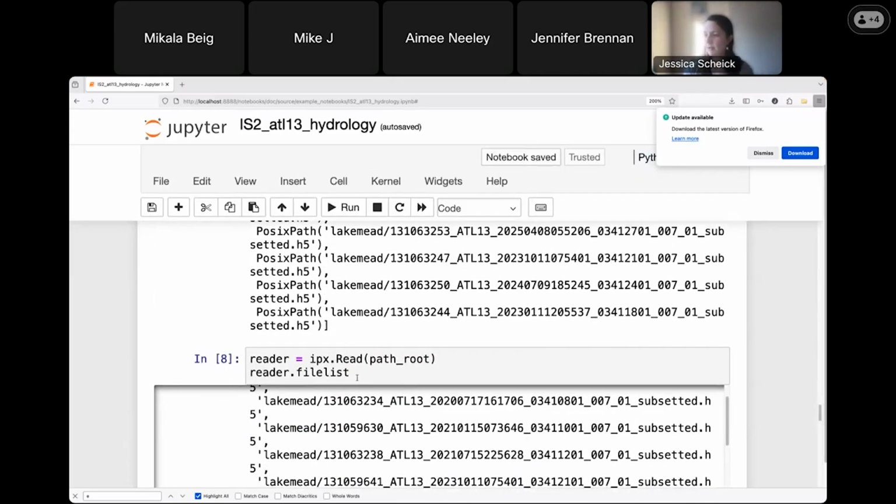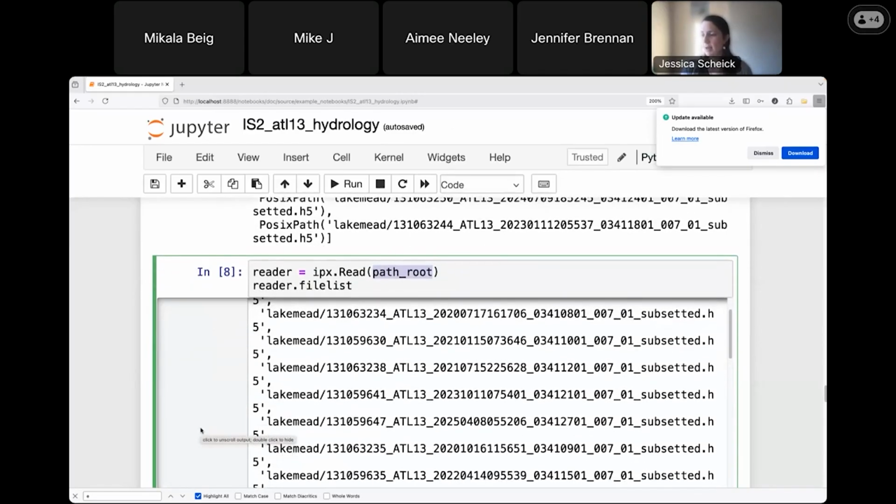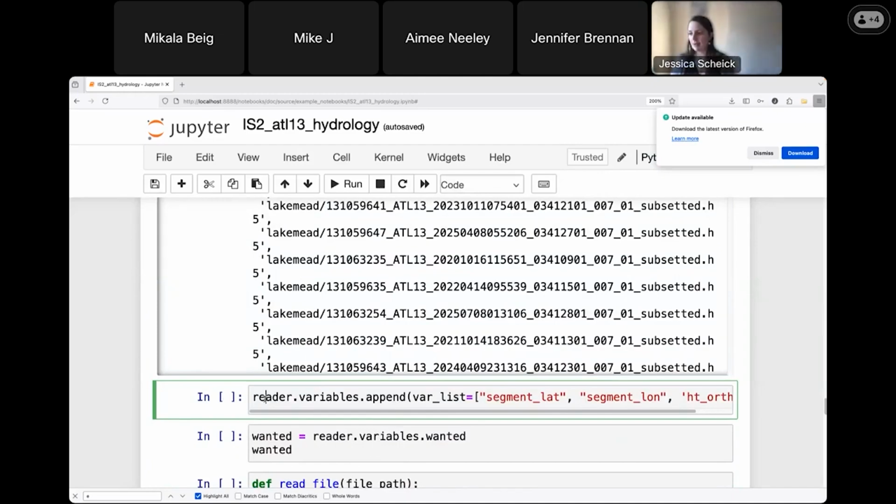And what you see here is we've just gone ahead and created this read object by directing icepyx to where the data lives on my system. And it has created this list of files. I didn't have to do any fancy regex or anything in order to get it to find the data, which could be really handy if you have a lot of data files on your computer.